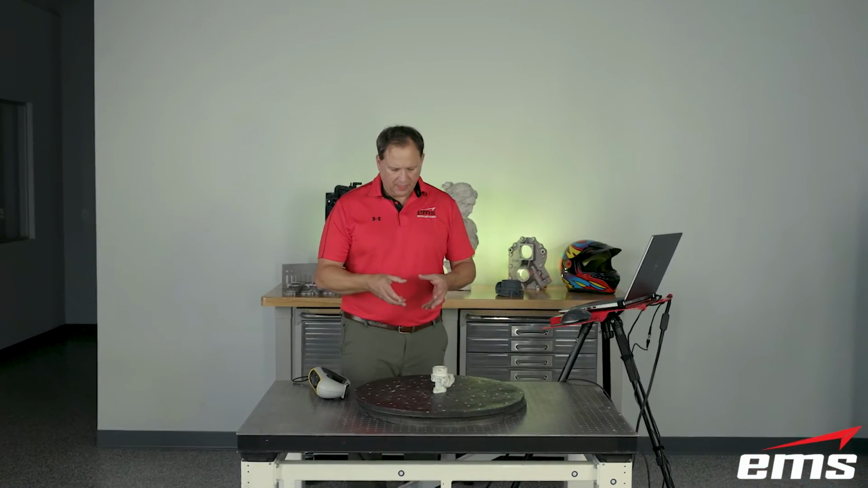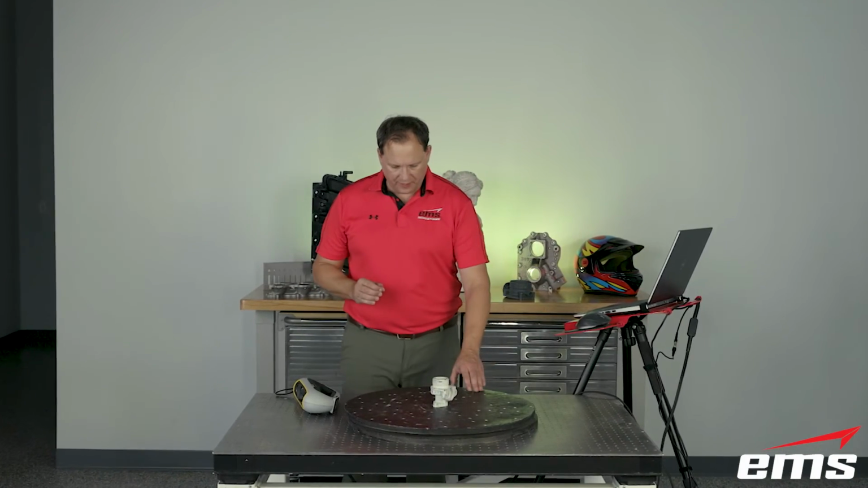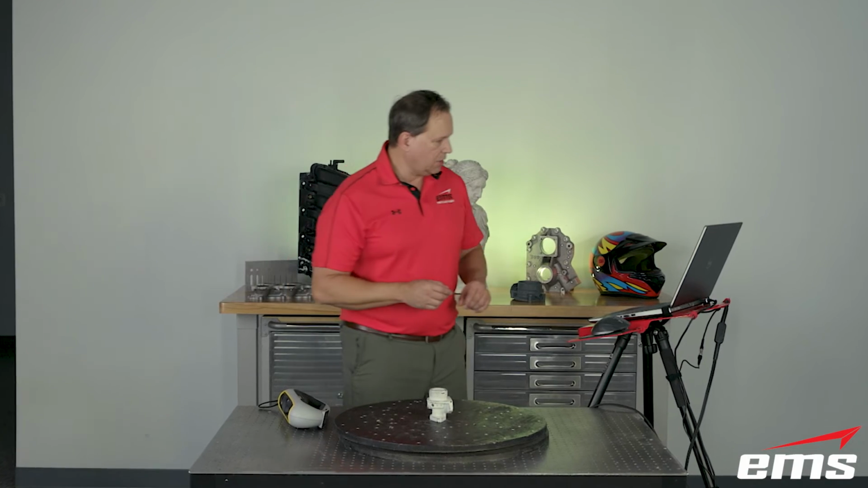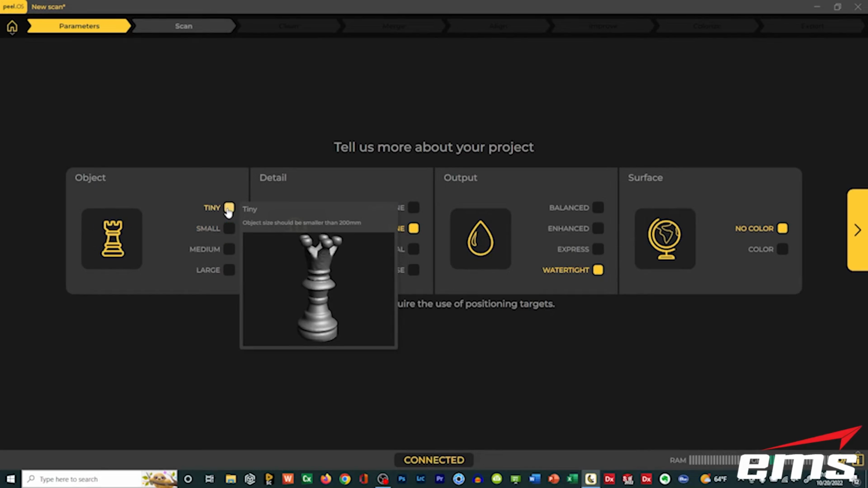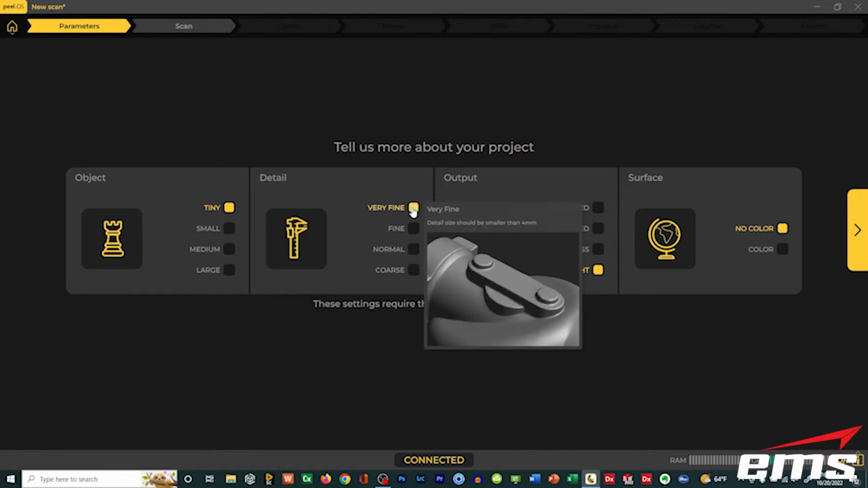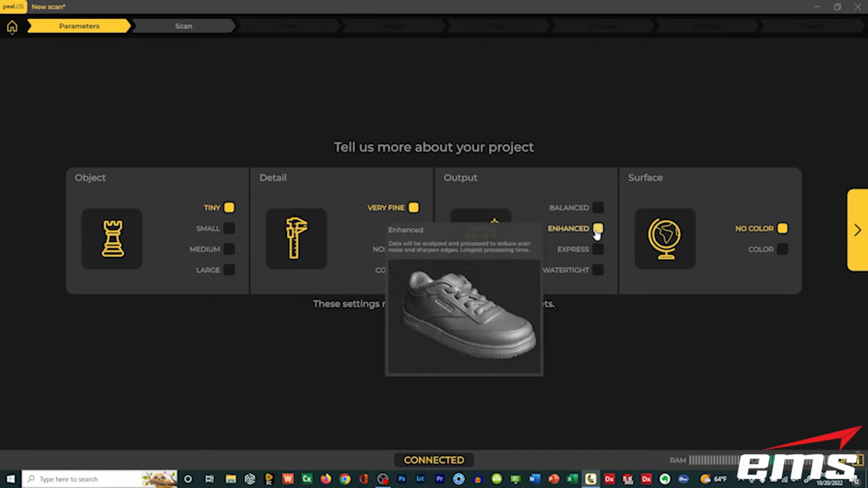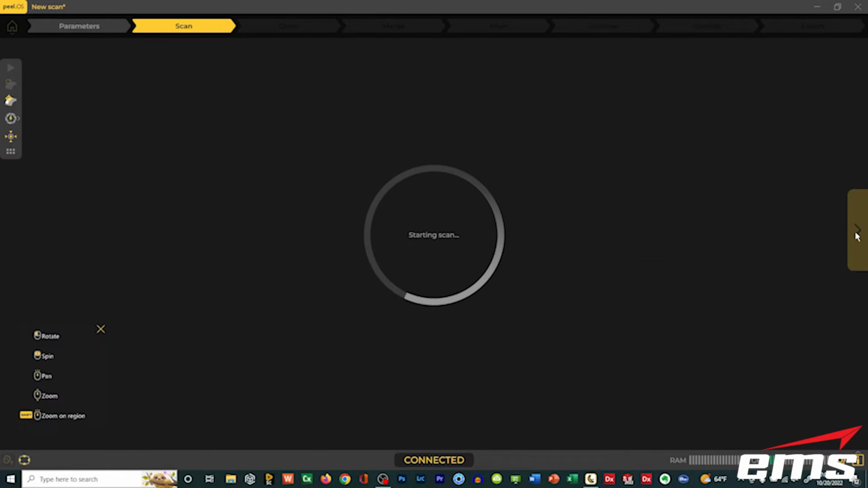All right, next up, let's take a look at a smaller part. So I've got this little valve here. It's got some really fine holes, some small fine features. Let's see how the scanner does on something like this. So in this case, I'm going to come over here to the software. I'm going to tell it the part is tiny and it says smaller than 200 millimeters. I want very fine detail, and I could go watertight or express. I'll go ahead and do enhanced. Watertight's going to try to close it all up, and I don't need color for this, and we'll hit go.